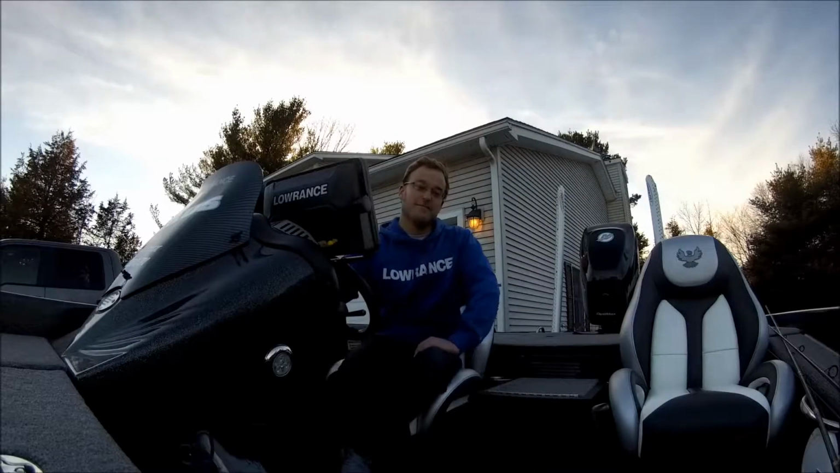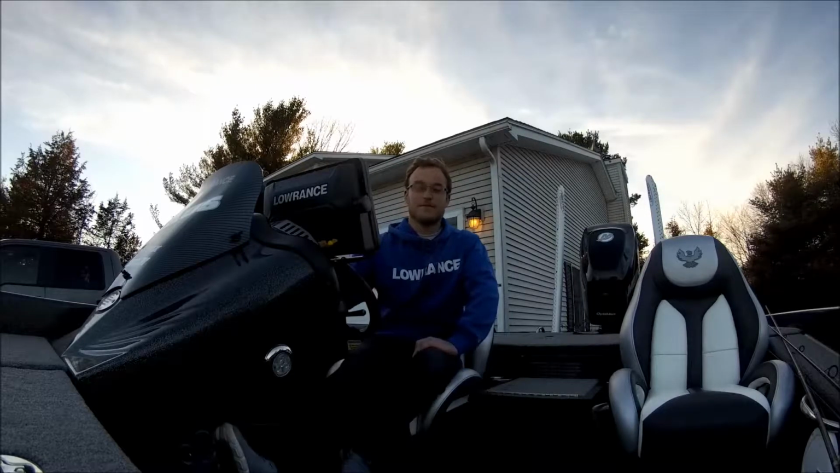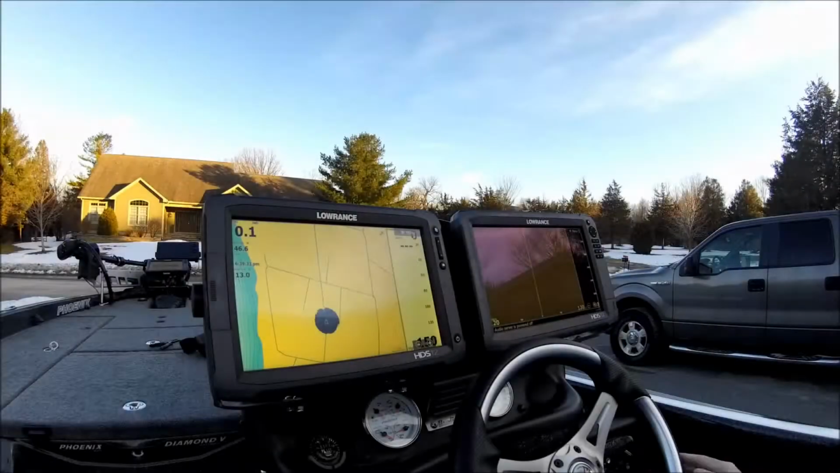I'm sitting here in my Phoenix 721. I'm going to do a little bit of an instructional video on how I set my Lowrance units up. Well folks, as you can see here, I'm running dual HDS 12s on my console on a Bass Boat Technologies mount. On the left I have a Gen 2, and on the right I have a Gen 3.